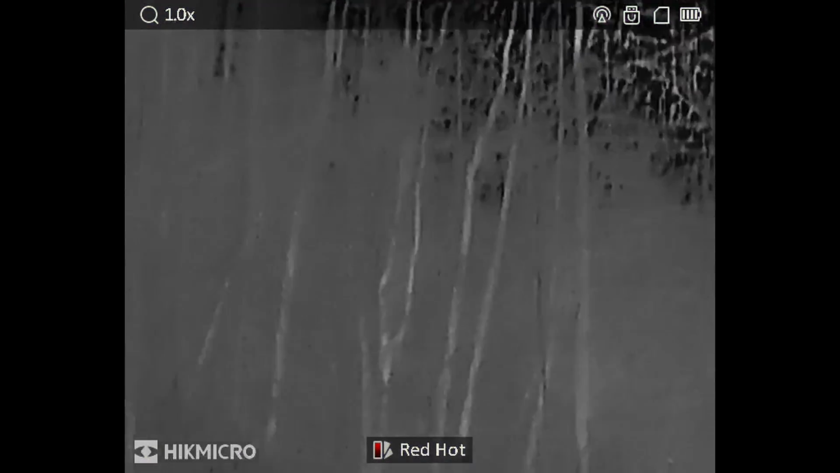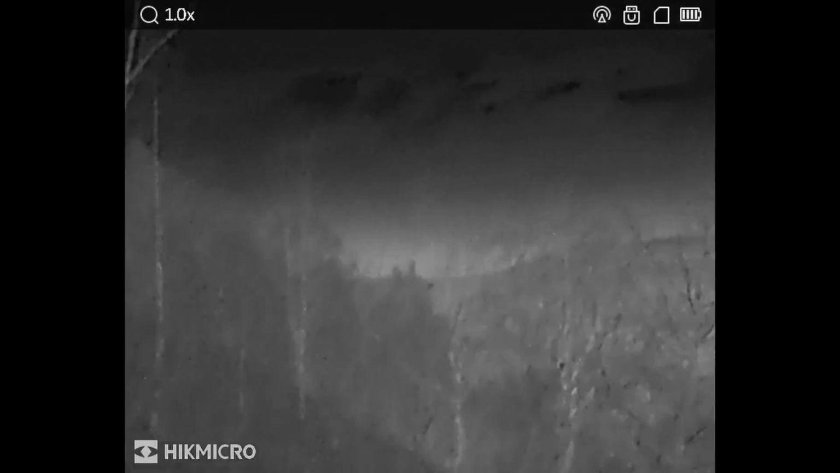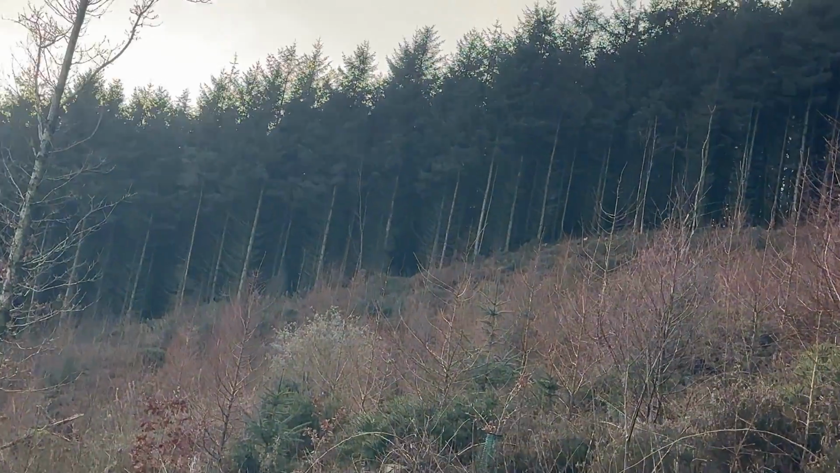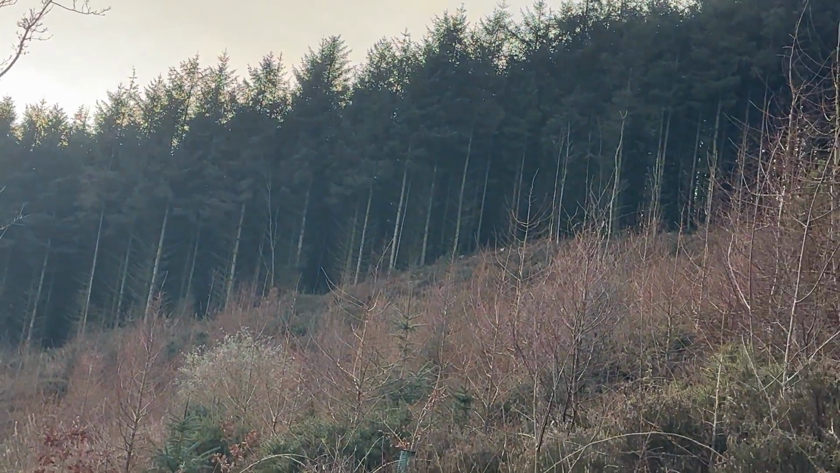If we just change that, this is like another way of really pointing out the sharp bits. But as you can see, we're not really seeing anything bar some vehicles. So we're out here scouting, and yeah, let me just flip the camera. So it's just over there in one of these trees these birds were.